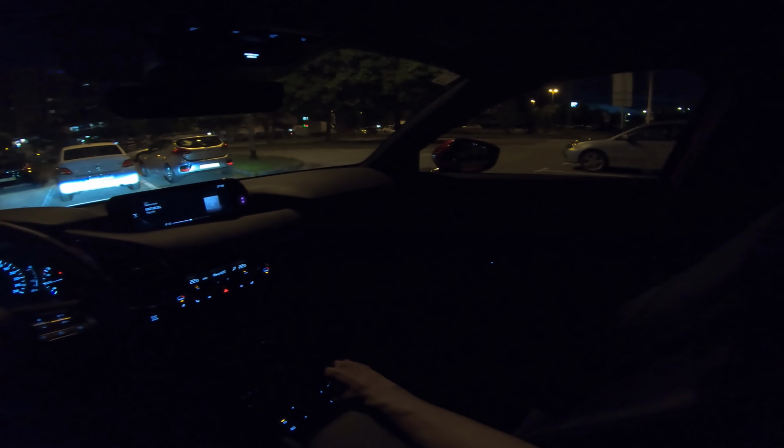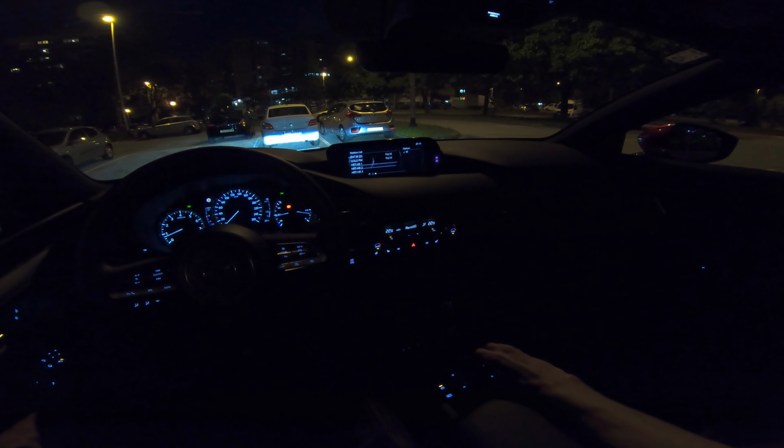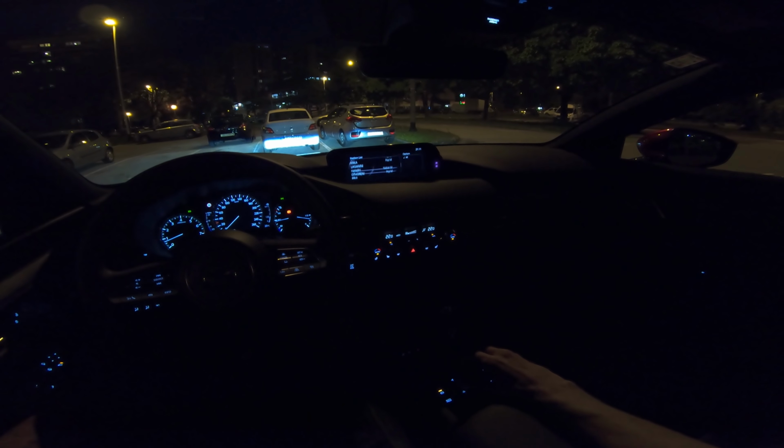I want to show you, these are the best speakers I've seen so far in a car. Definitely one of the best speakers. If I change the radio station to something else, let me just see.